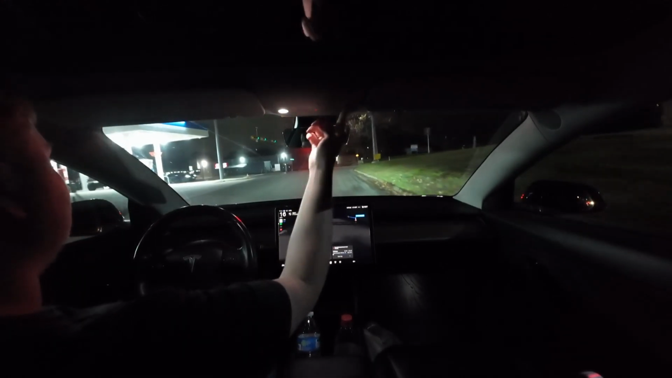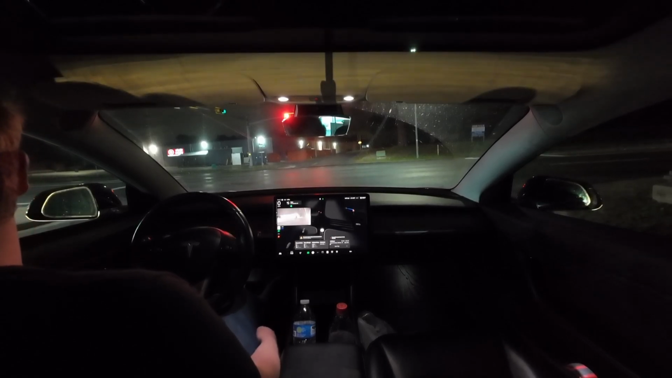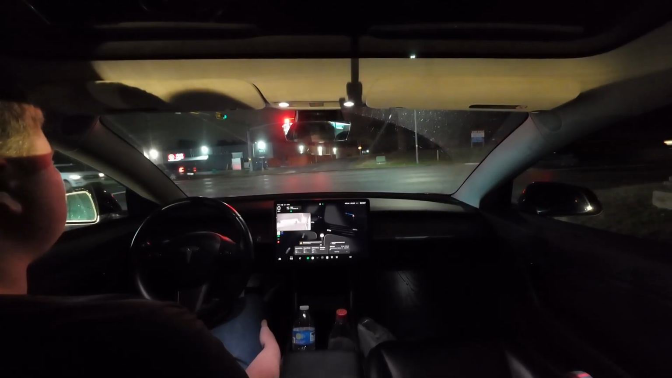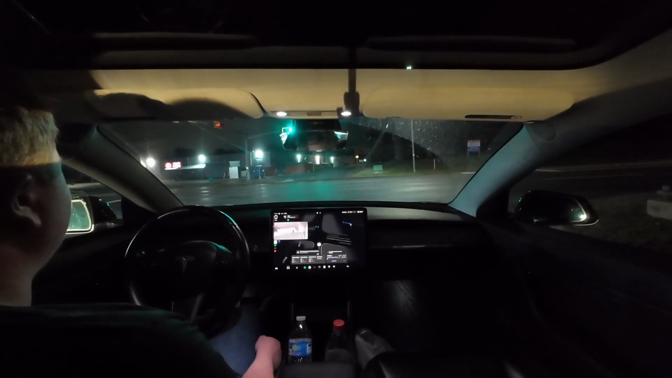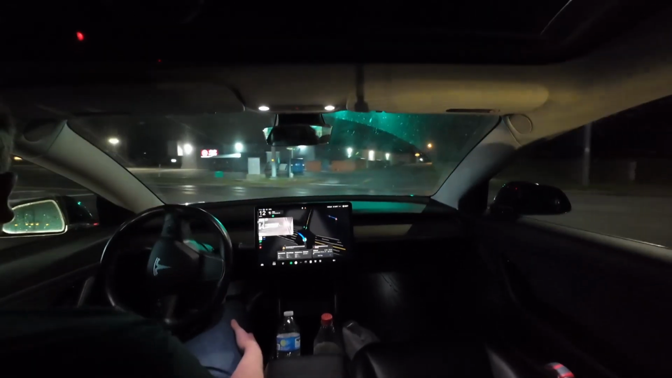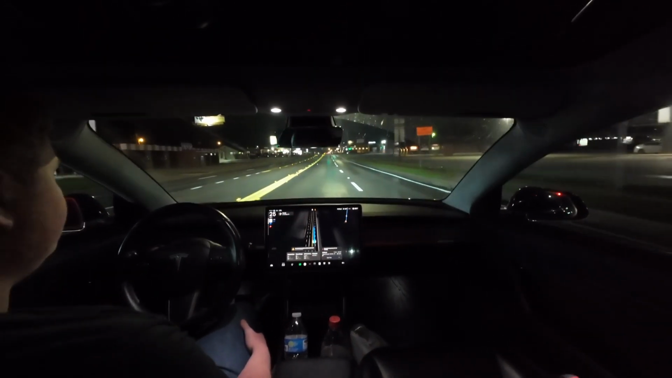I'm gonna turn these lights back on for illumination. I feel like it's supposed to be like, there is no turn lane, but it kind of feels like I'm in both, even though there's not either. Should be going green here in a second. Alright, go. I didn't push anything. The car is going on its own. Should put us in the left lane, which is correct.